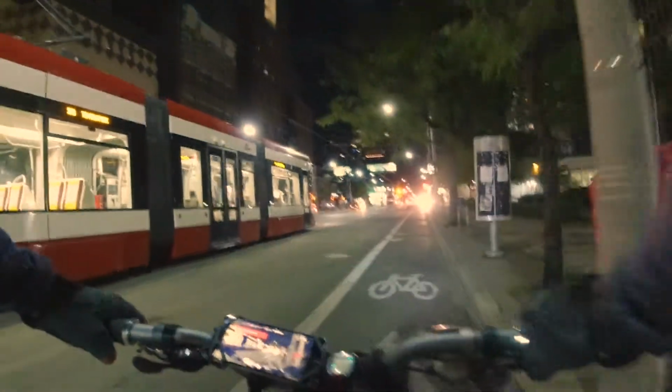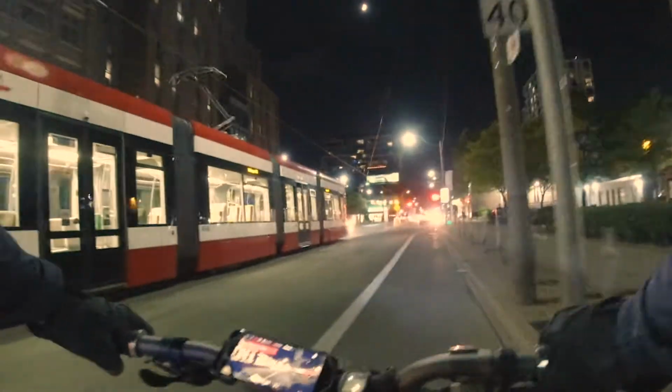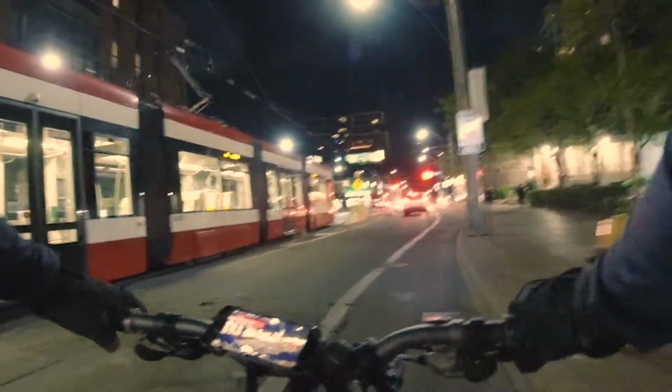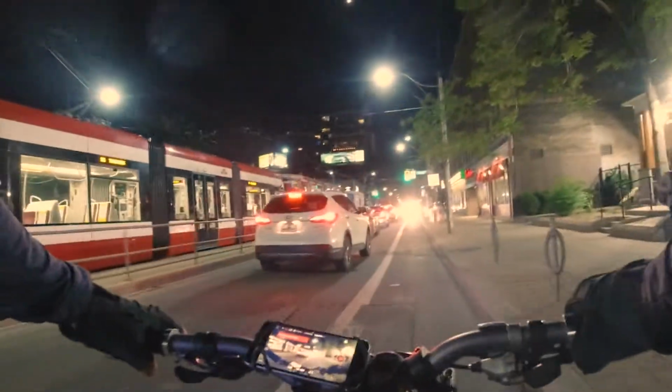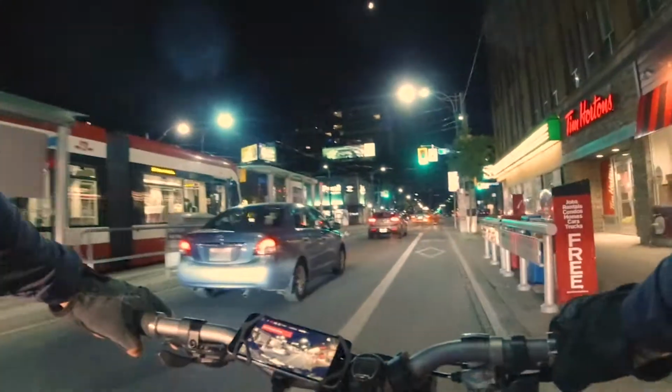I have no idea what my speed is. I don't have a speedometer. I have everything else. I know what my heart rate is, what the distance is, all that stuff. The only thing I don't know is the speed. Great. Wonderful. That car looks like it's coming straight for us.